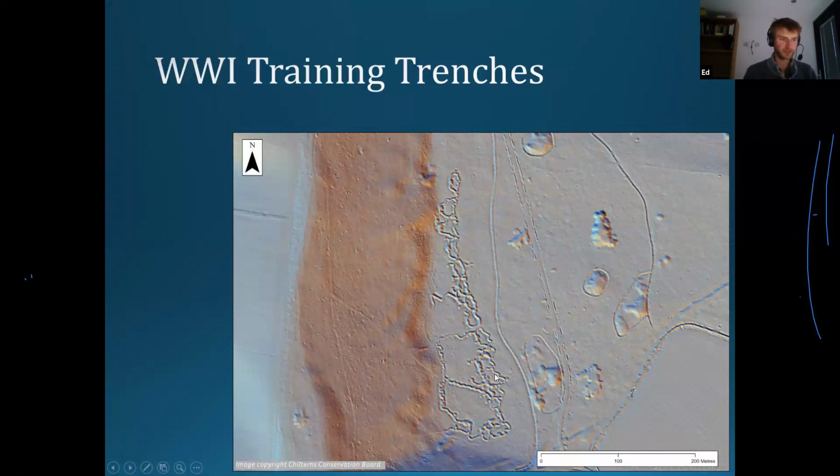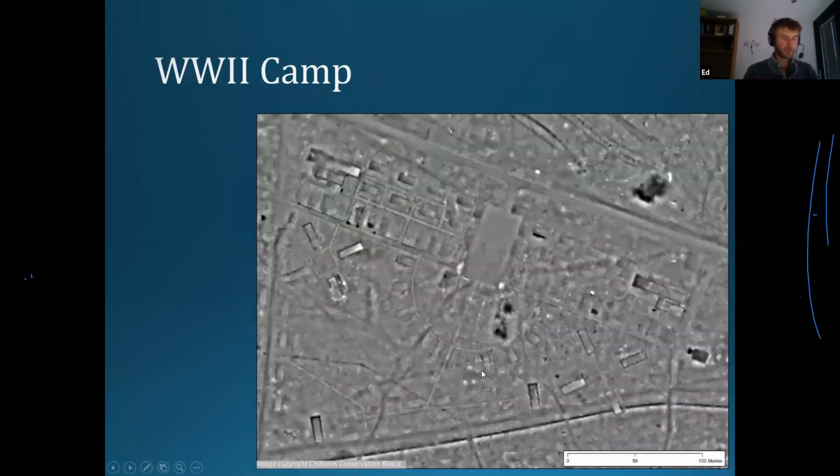Fantastic, amazing length of things. There's about 2.5 kilometers, I think, in total length of training trenches here. There's a nice little sign that was put up by, I think, Archaeology in Marlow again, just down near here. Well worth a visit. And then World War II stuff as well.